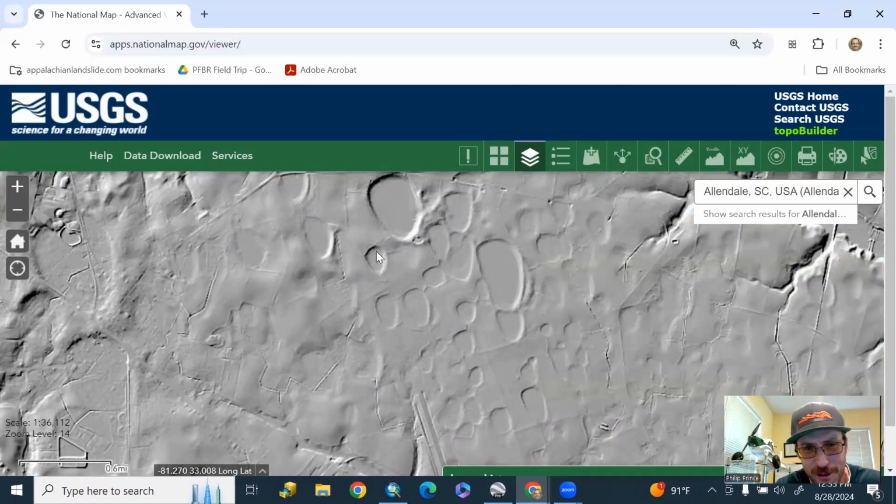Landscape's absolutely full of these little depressions. A lot of them have water in them. Sometimes they're just swamps, but they all have kind of the same size and shape and general trend, which in this area is just a little bit off of north-south. You can't put color with this very easily through the USGS. So you're always going to be looking at this hillshade.